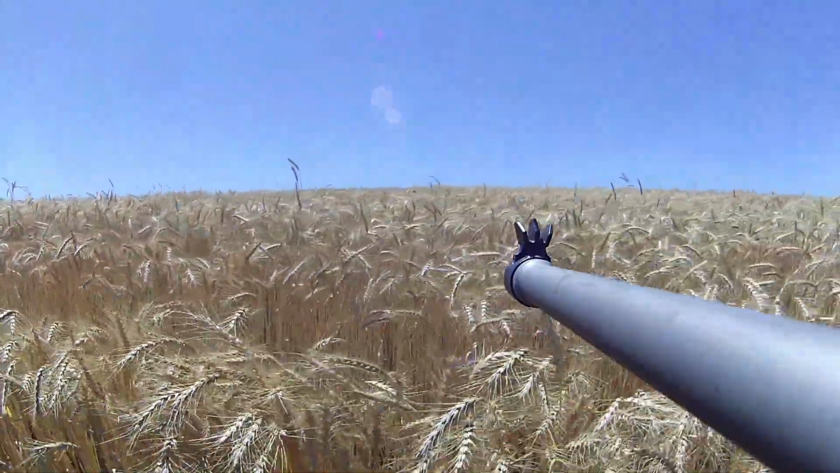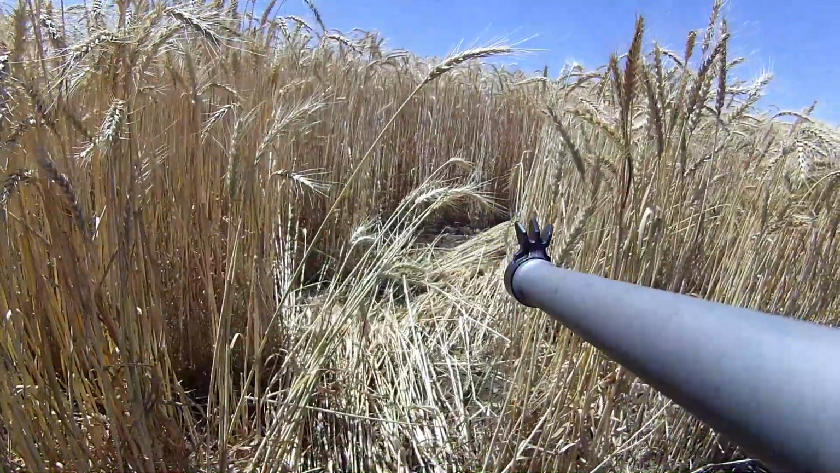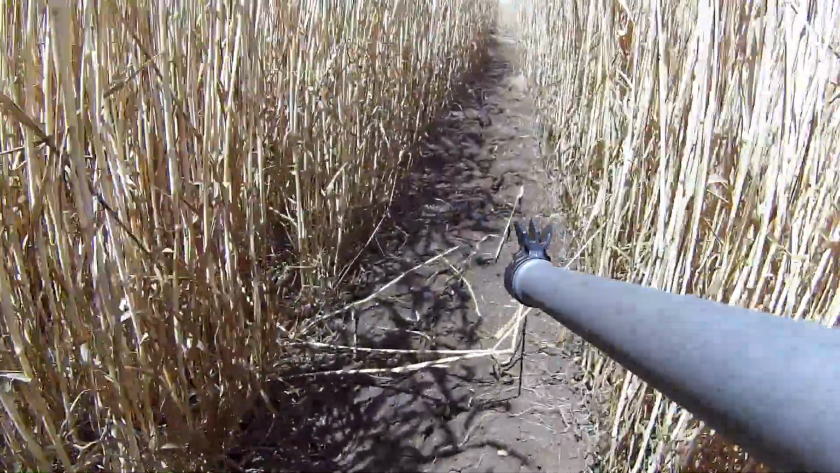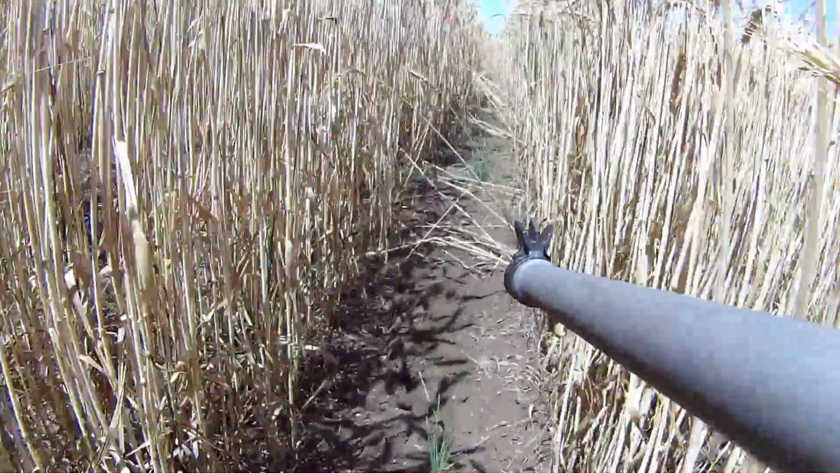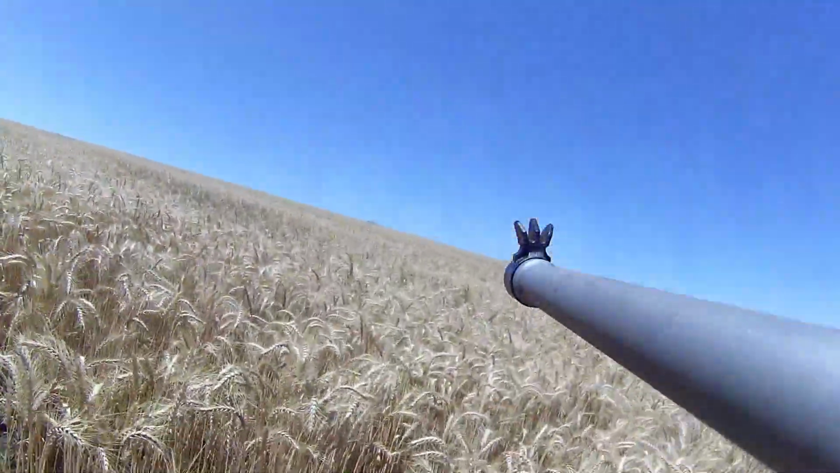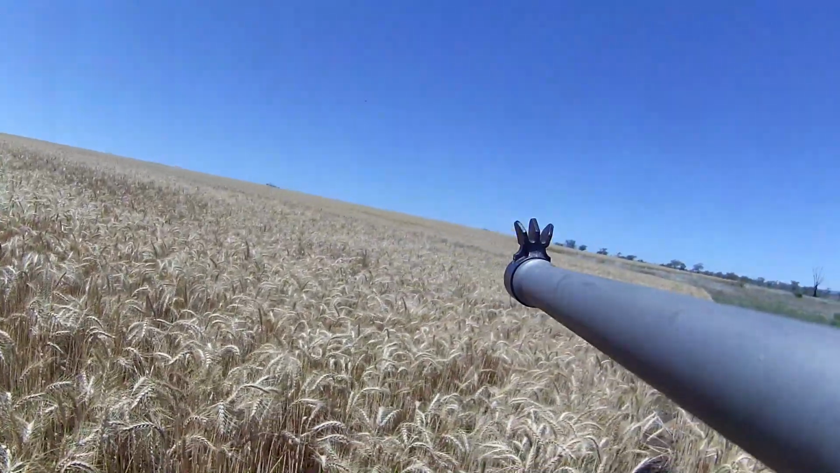Beautiful crop going on here. And that's where they get in. Can't see it from here, but there's big sections where they've just eaten it right out.